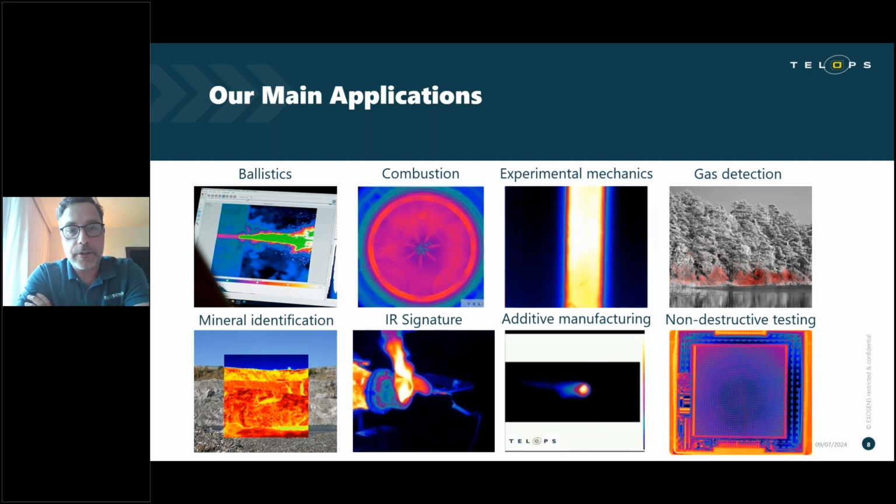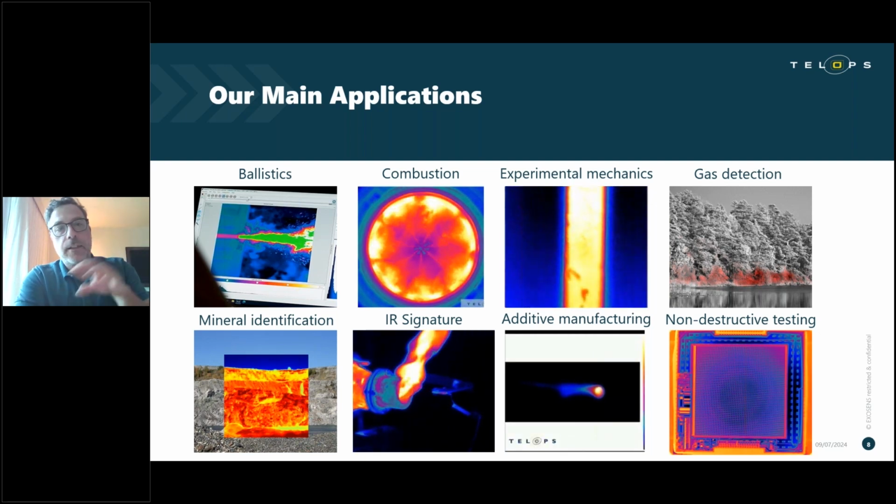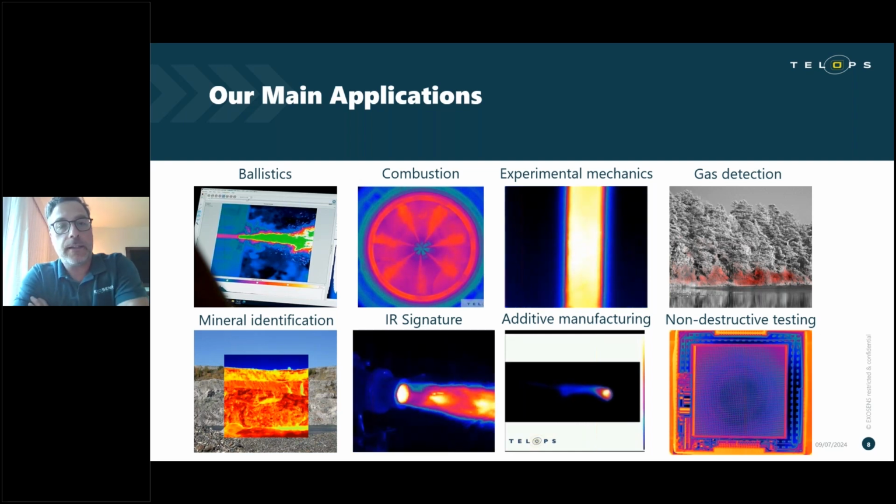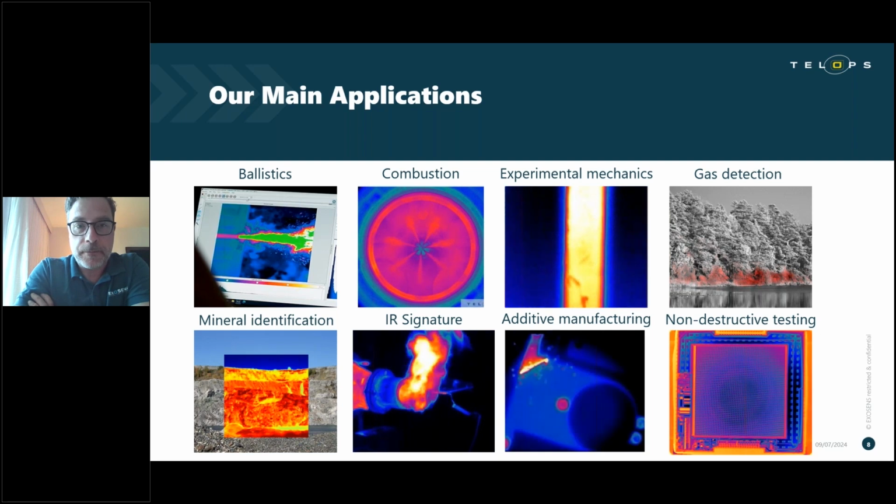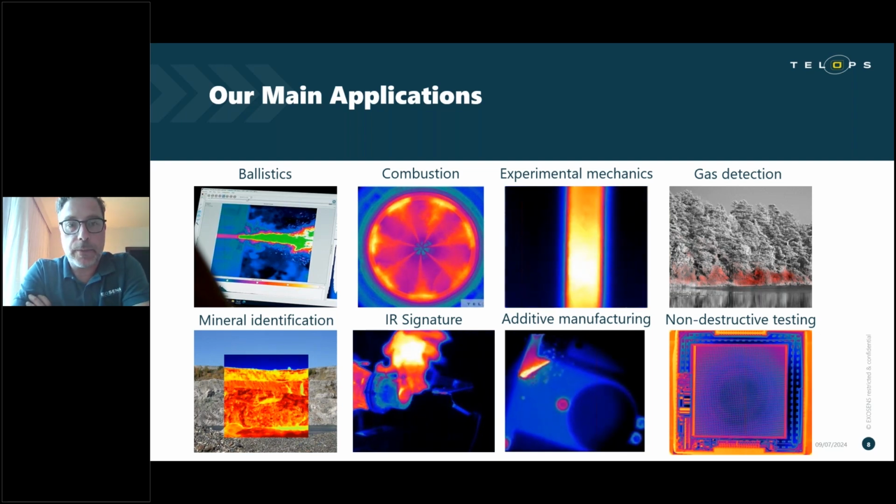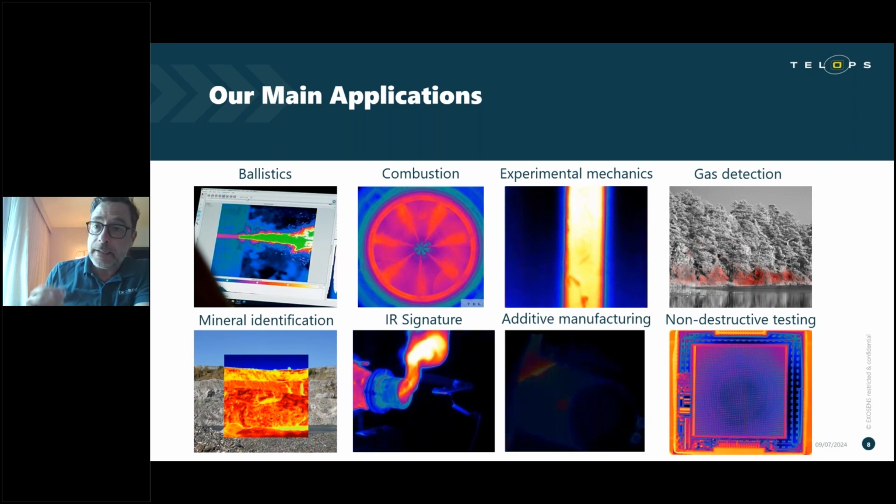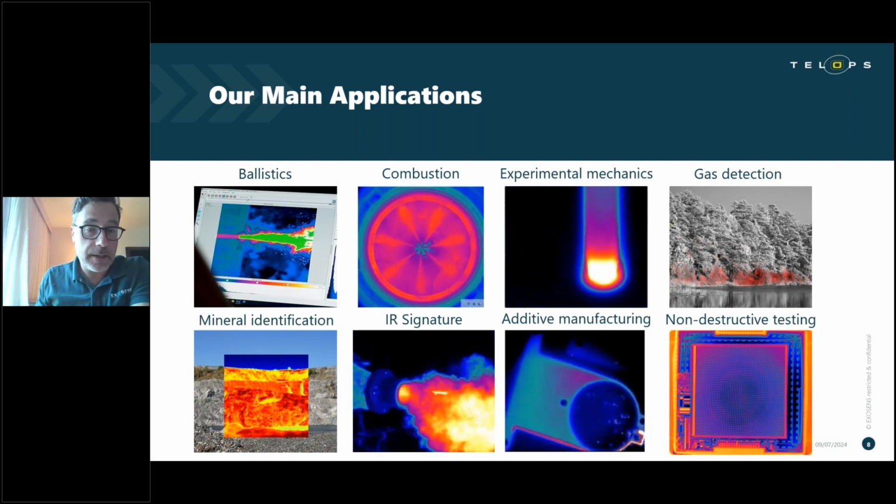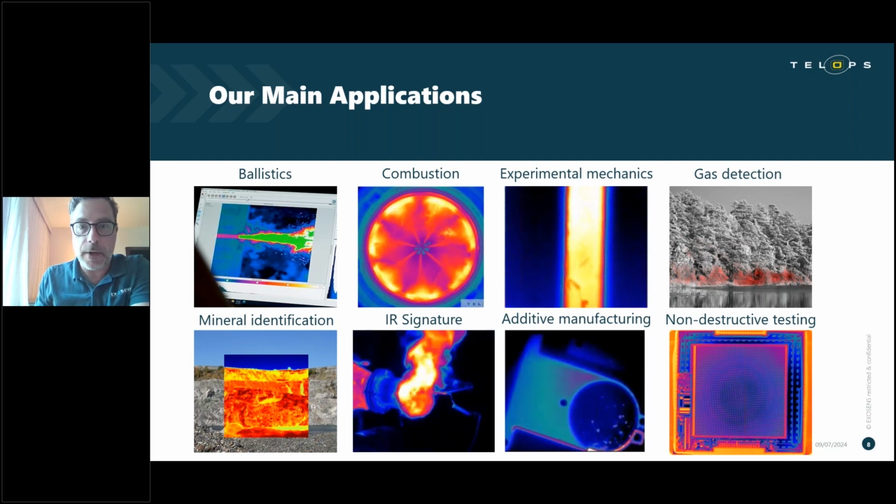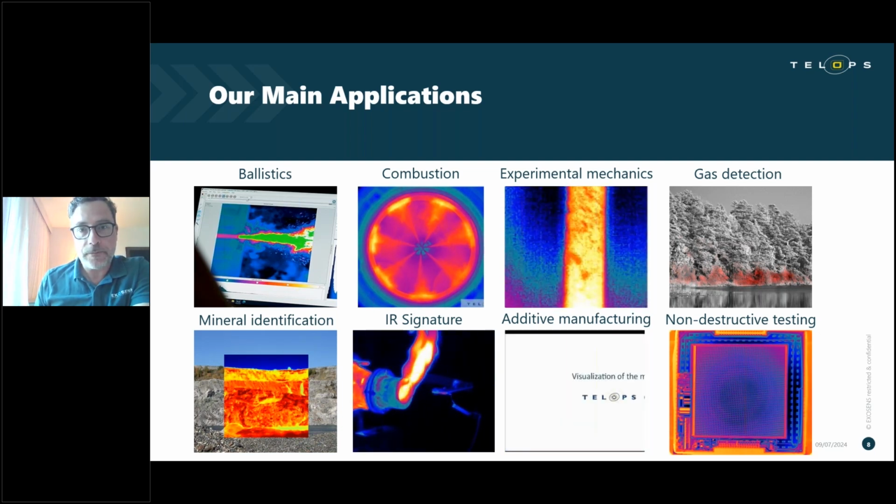So you see here a picture of the inside of a diesel engine, I think, where the gas is being introduced and then burned. So combustion research is an important application for very fast, very high energy events. So they need very fast cameras to keep up with the nature of the application.